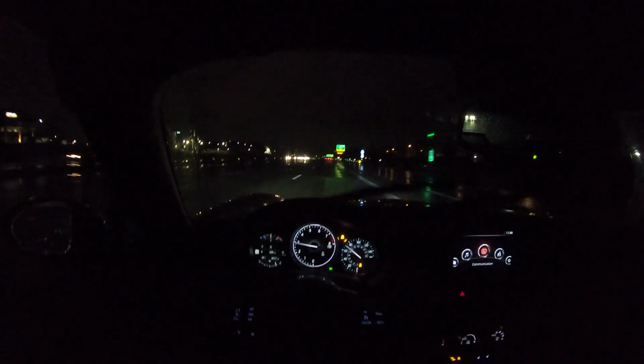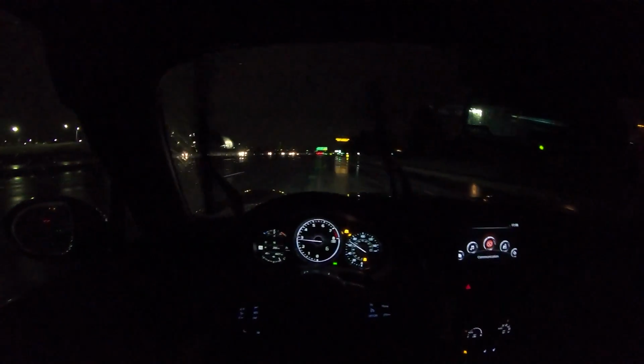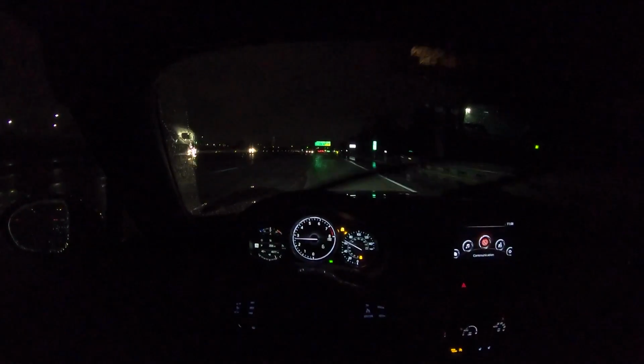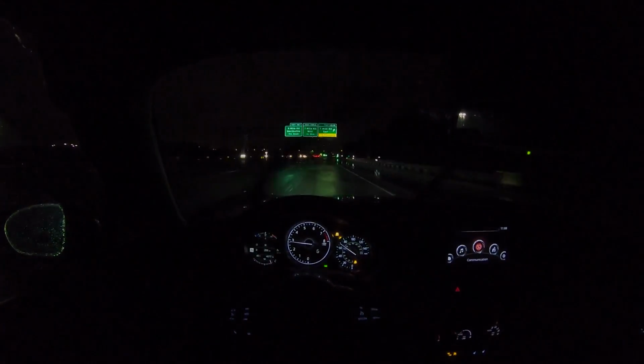Torque everywhere. It pulls all throughout the power band. First gear, I noticed, tops out at about 35 miles an hour. Second gear is just under 60, about 58, 59. Those extra revs really make a big difference.